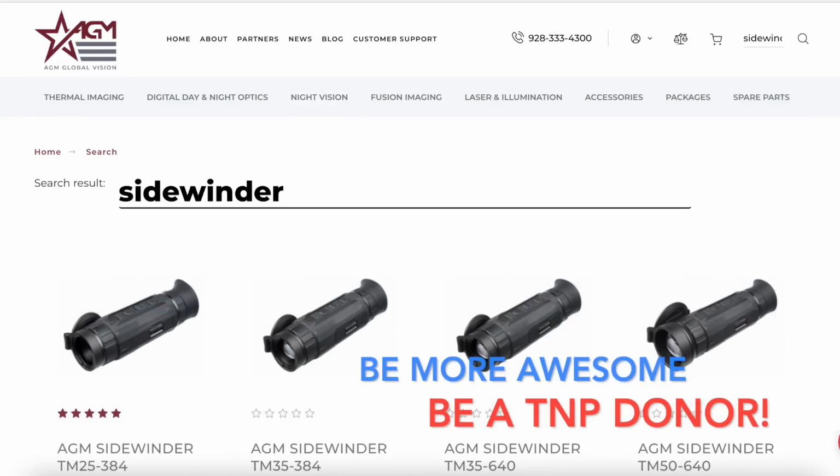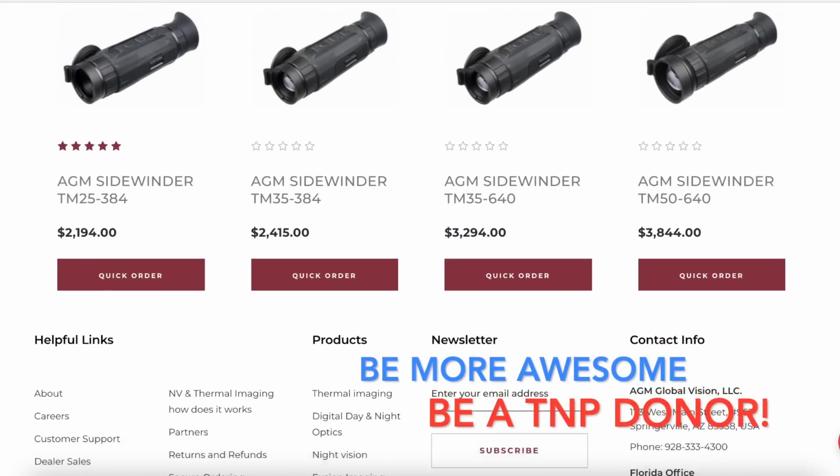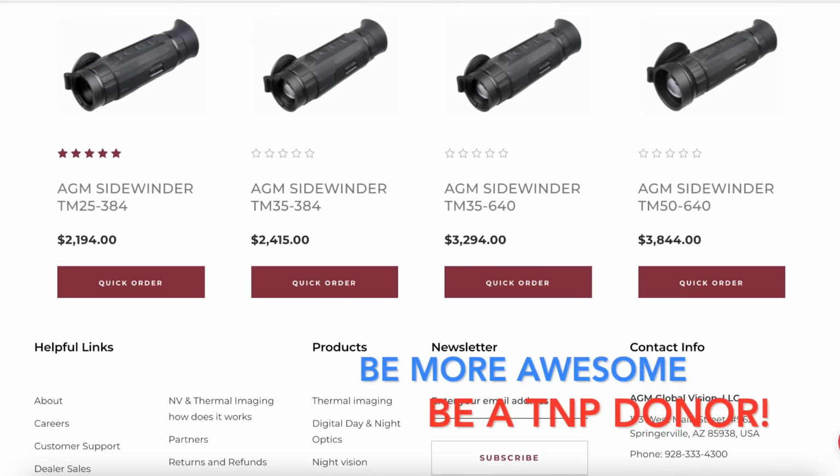IPX67 waterproofness, rubberized, built well. I'm becoming a believer in the brand. Buy the most expensive one you could afford. You'll be glad you did.